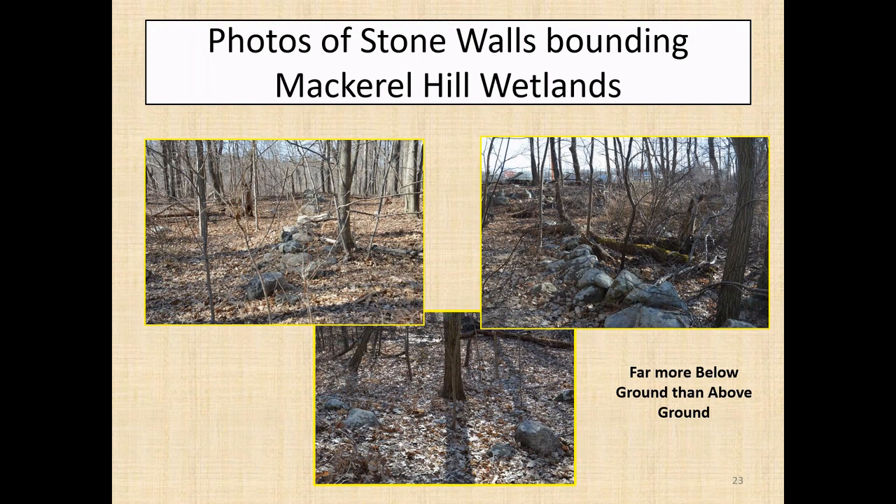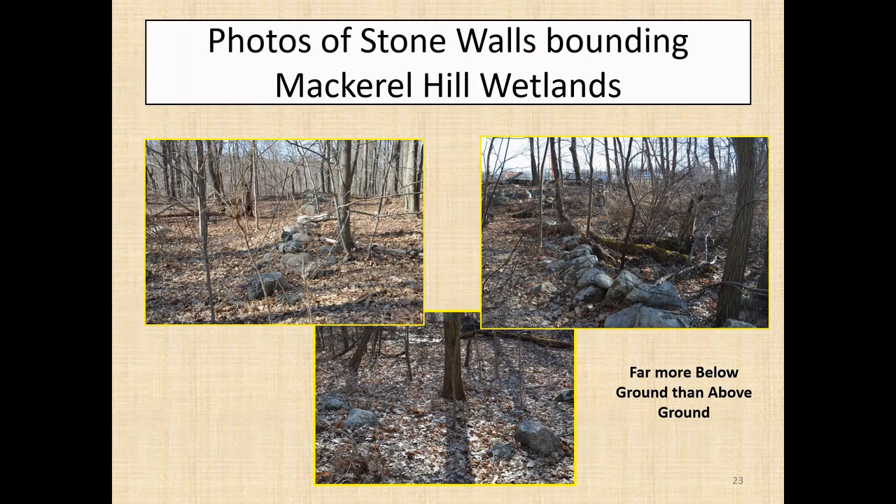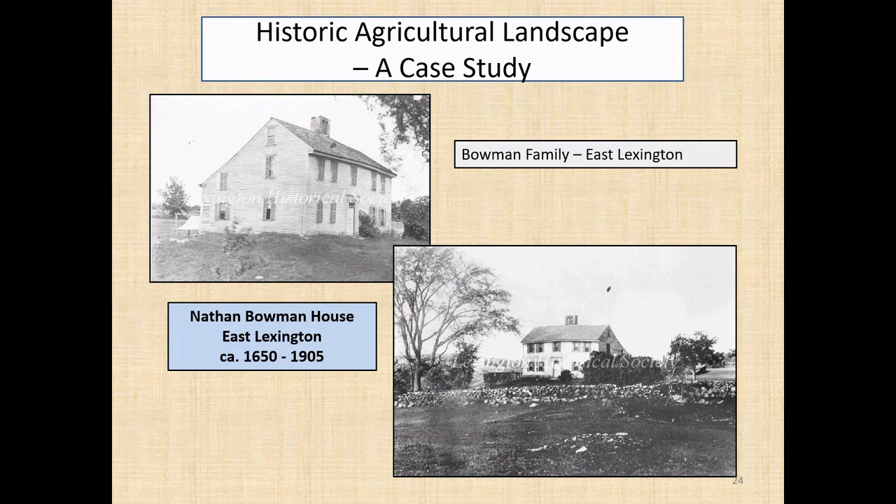I thought this was a dramatic example to compare what someone who did a regular land survey did, and what you can see. You go there in the leaf off and no vegetation condition, and know a little bit about reading the landscape. One other quick example about an agricultural landscape.